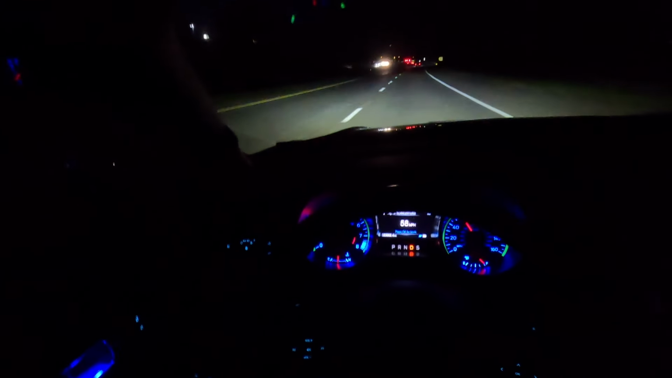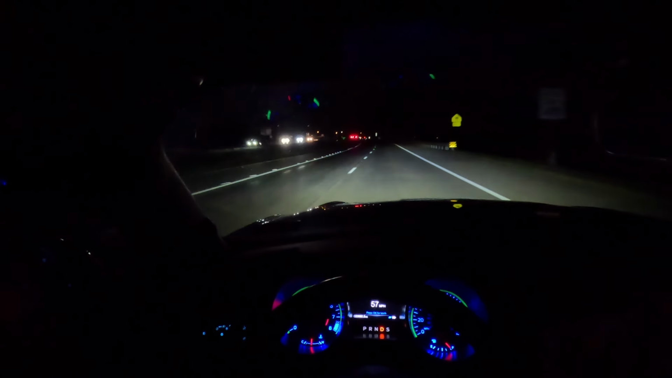The window is up because I just drove by a skunk, and you guys know that is the most awful smell. So the windows are up.